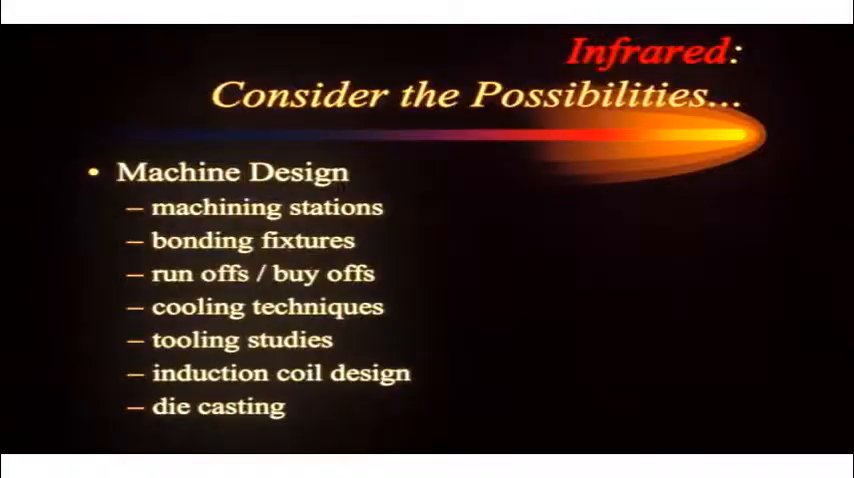I've been on many of these, and it's really cost-effective for a company to send out a crew with infrared to look at these new tools. Different cooling techniques. We put to rest a lot of arguments across the corporation on how to cool something in machining applications. Where areas haven't been cooled, we get distortion, so we can see that. We can redirect cooling techniques and really increase our throughput and our quality.